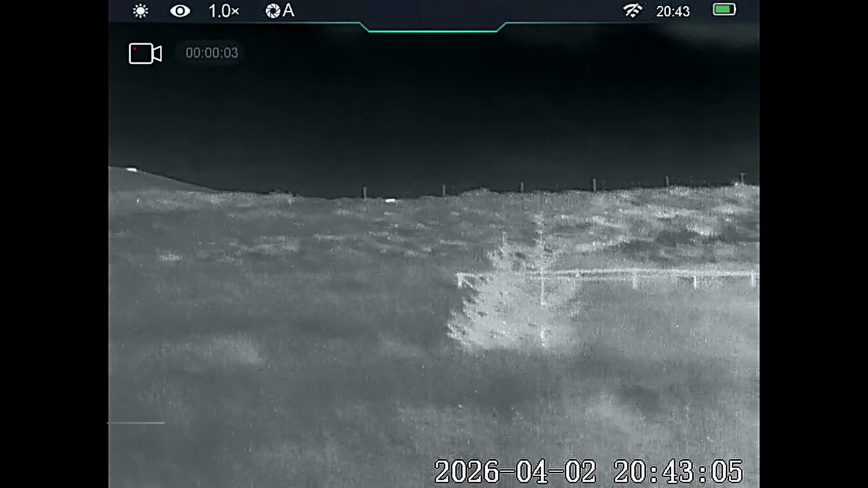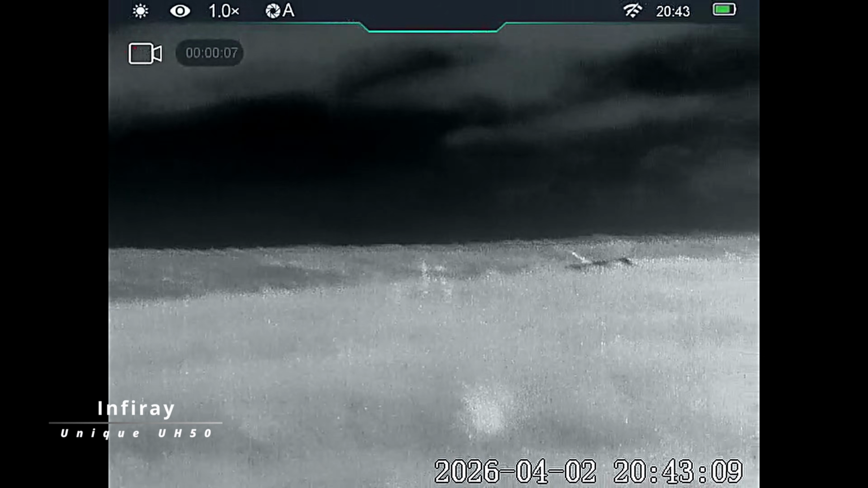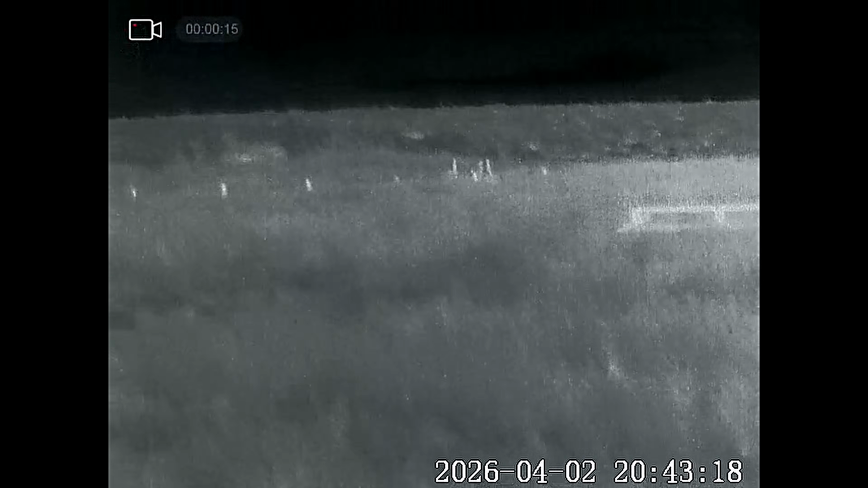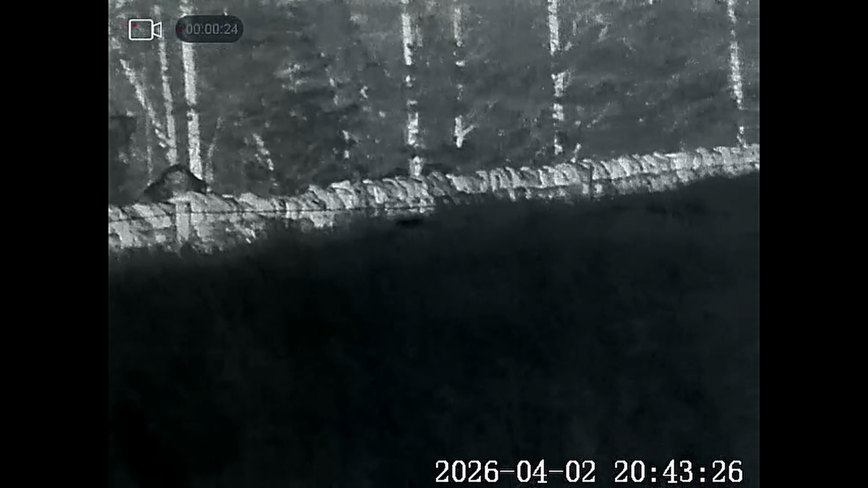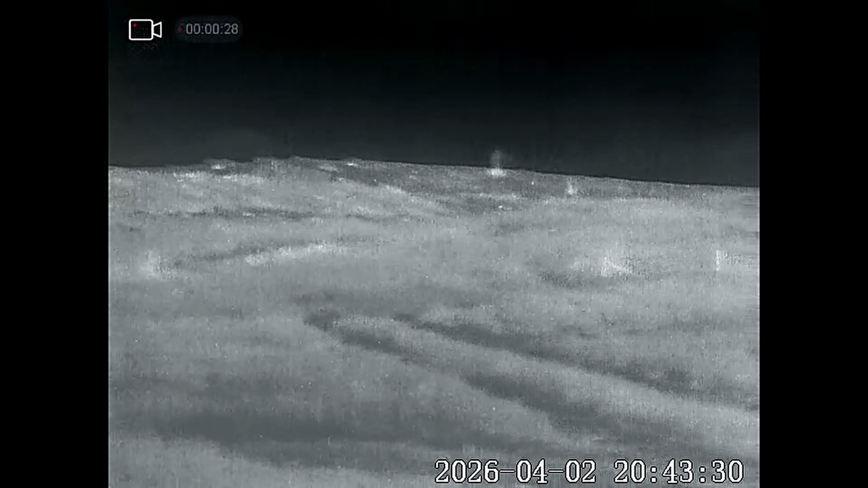I've been scanning around here for a while and nothing's shown up at all, literally nothing. So what I'm going to do, I'm going to jump in the truck, make my way back down to my favourite spot and see if we've got any foxes roaming around there. Might have a bit better luck, but I think everything's moved down the valley. Hopefully we'll have a bit more shelter down there. It's normally just a little bit warmer.